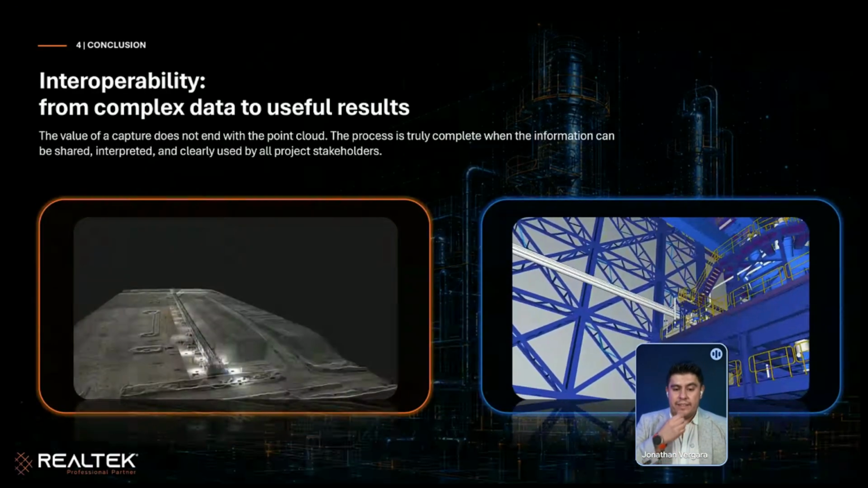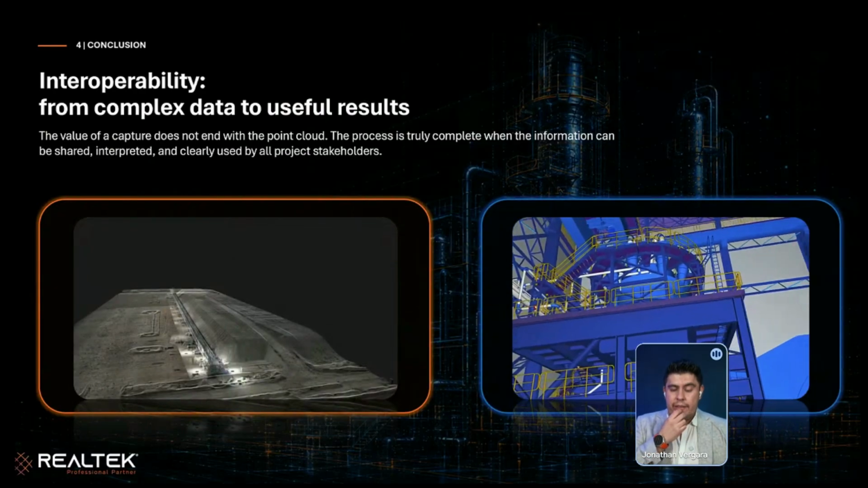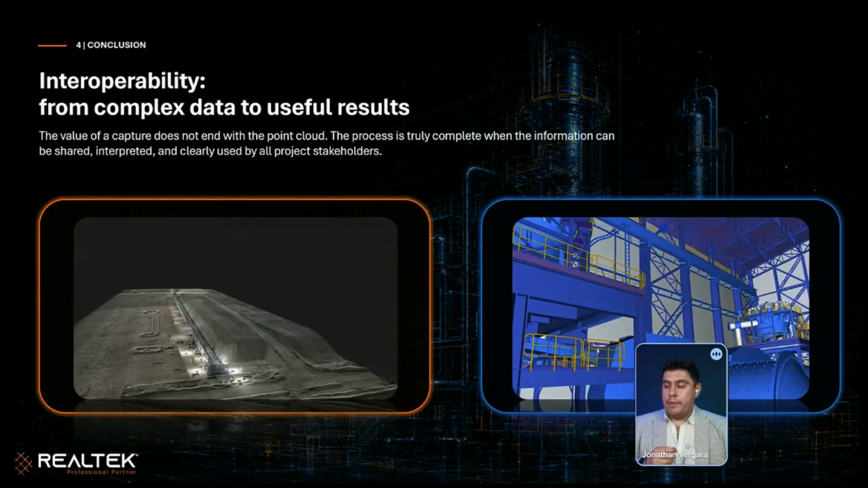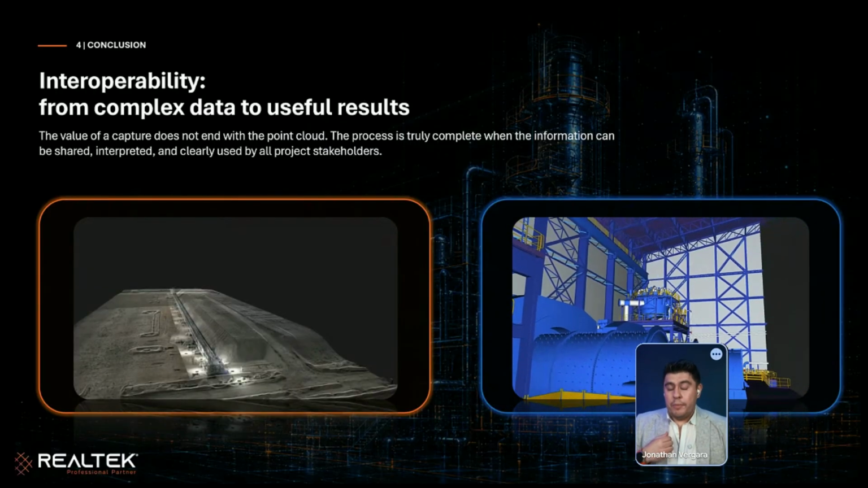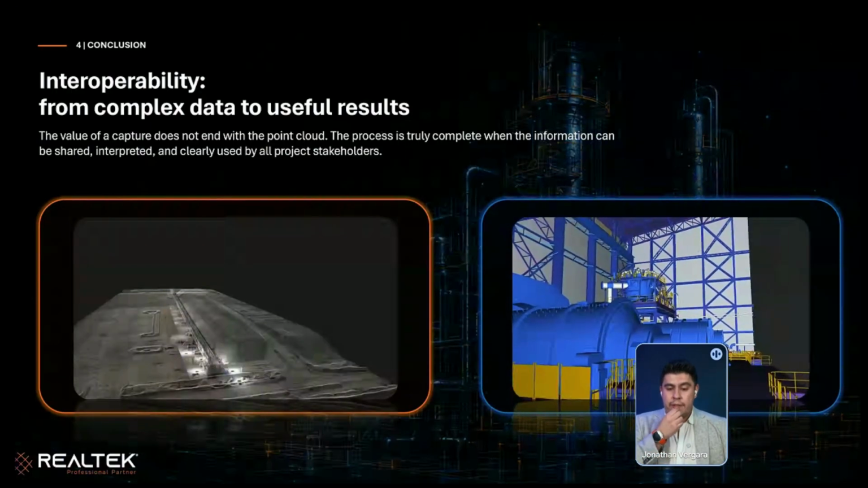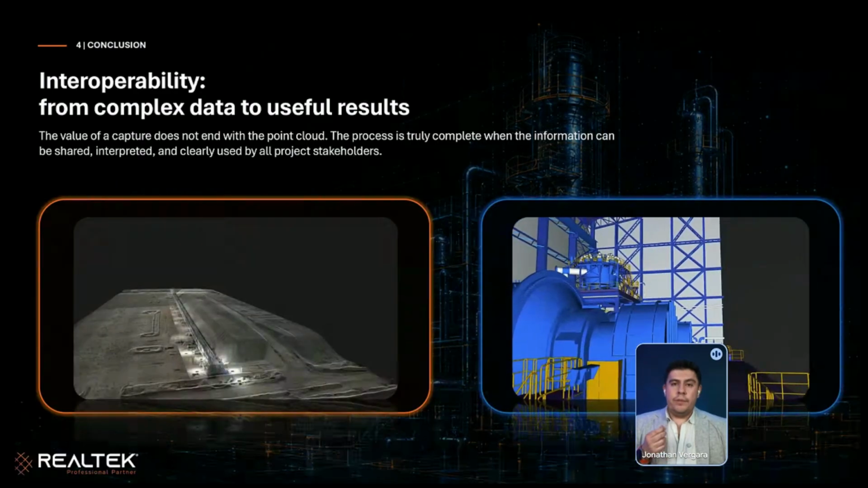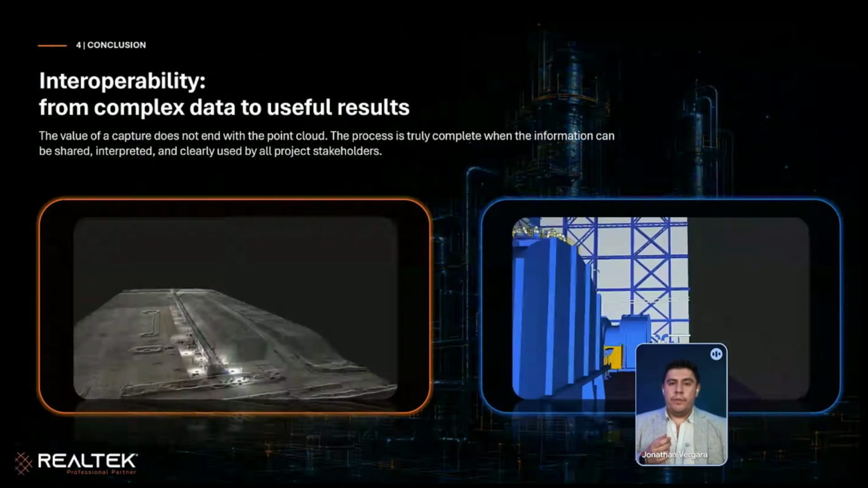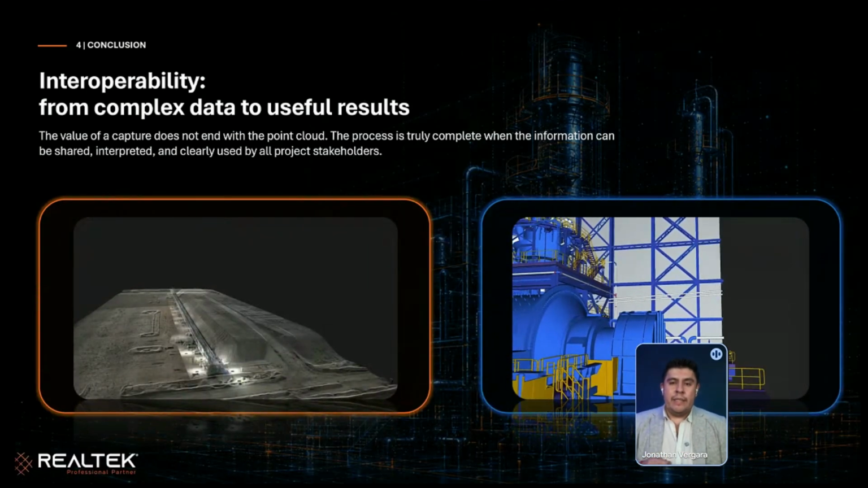Finally, to summarize today's webinar, I think SLAM technology is something revolutionary, something very good. For me, it's a tool complementary to other technologies. But you have here complete information, very important data for your workflow for the next step in a project.